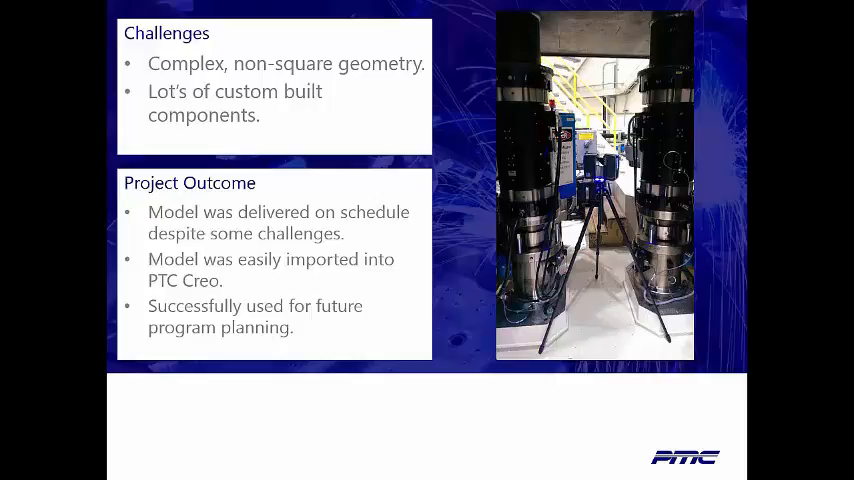So some of the details on it, the challenges first off, it was an octagonal pit, 8-sided, and the piping, lots of piping and other items in the pit, and they did not run parallel or even perpendicular to the walls of the pit. Over time, things have been added. Things were not square. Anyone that's worked in modeling knows that can be a little tricky to accommodate.